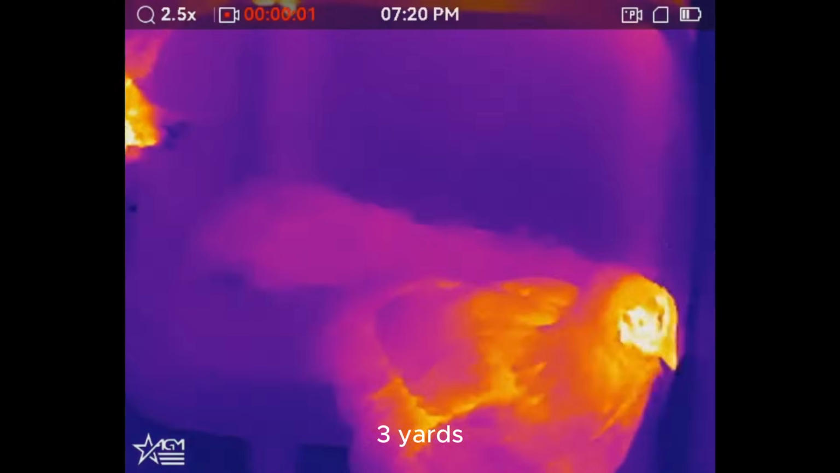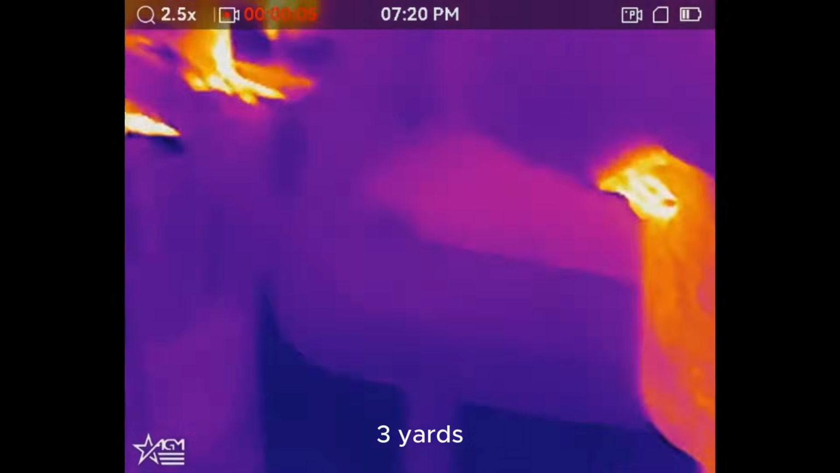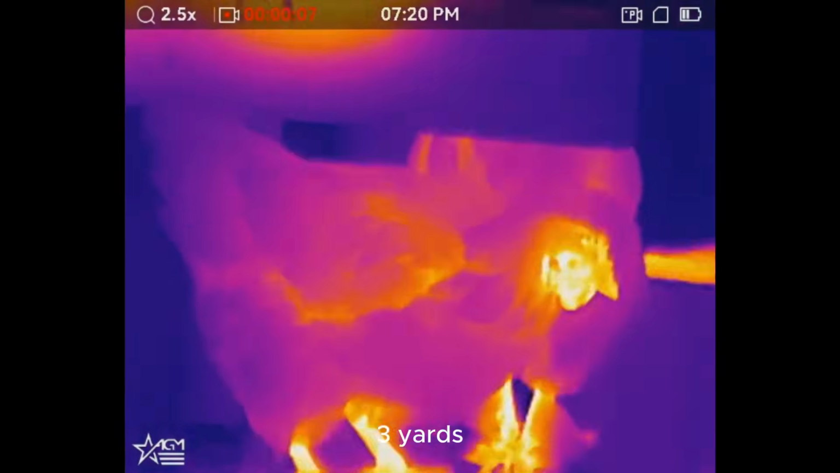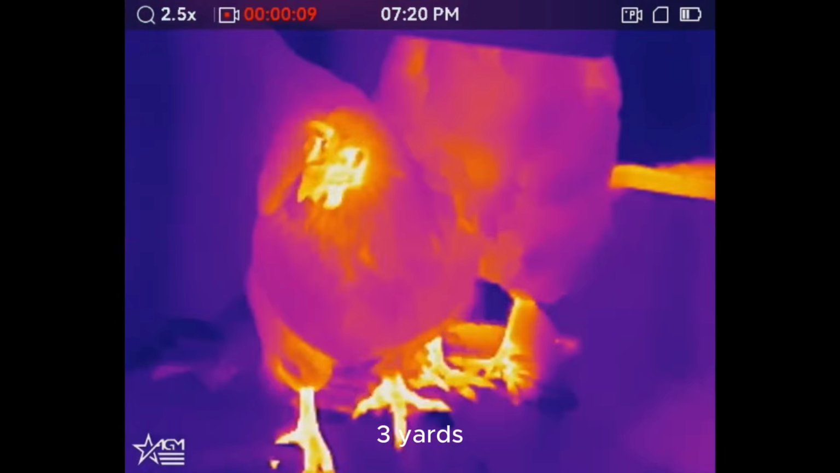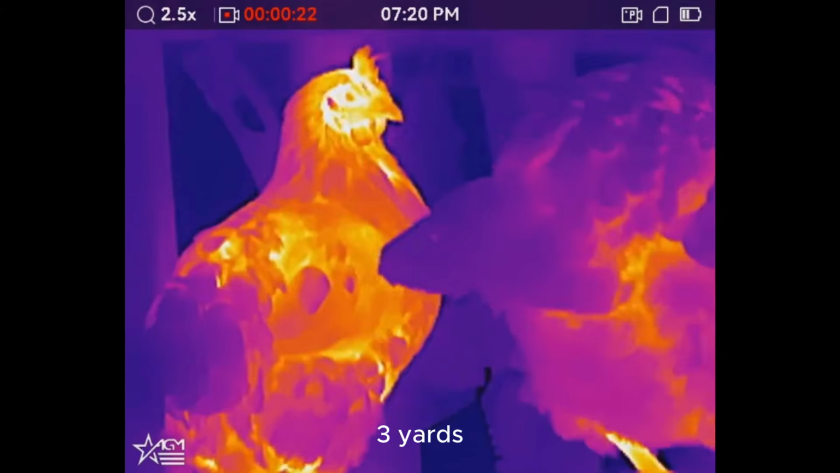Today we'll be looking at an AGM Rattler V2 19 by 256. My goal for this video is to set realistic expectations for the buyer with the footage I took on and through the scope, so that you can see how it performs at various distances before spending your hard-earned money on it. For my attention span challenged viewers, the TLDR.